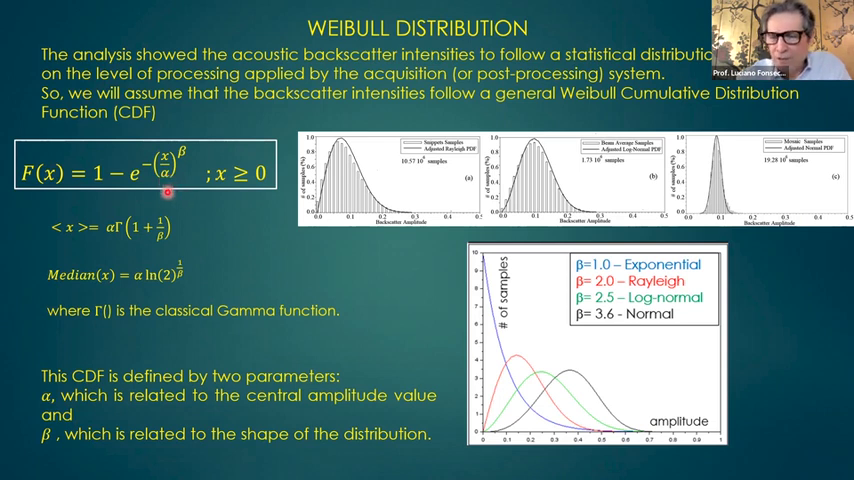One parameter is alpha, a center parameter. So alpha is a center value of the distribution, a mean value, a mode. Okay, so it's related to a center value. And the beta parameter is a shape parameter. So that's the beauty of it. So instead of using 3, I use just 1. If the beta parameter is 2, I will have a Rayleigh distribution. If it's 2.5, I have a log normal. And 3.6, I will have normal.